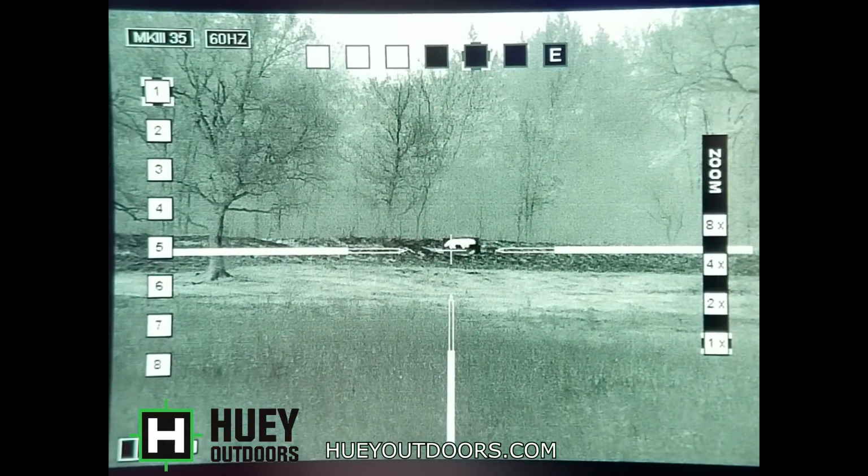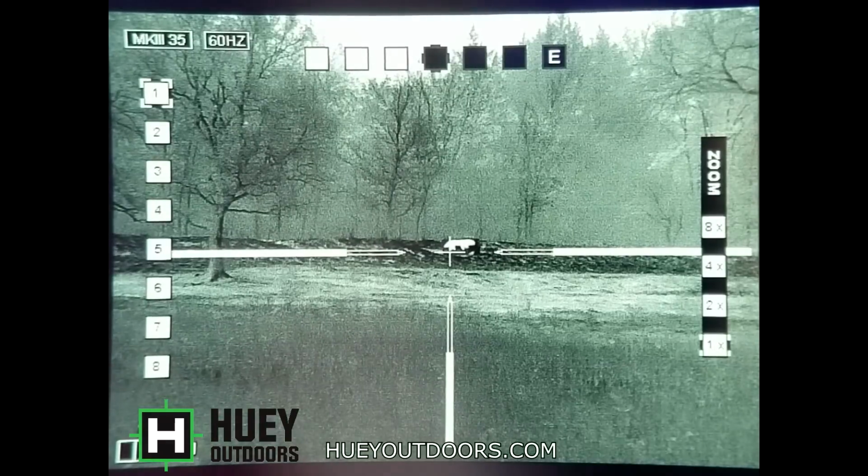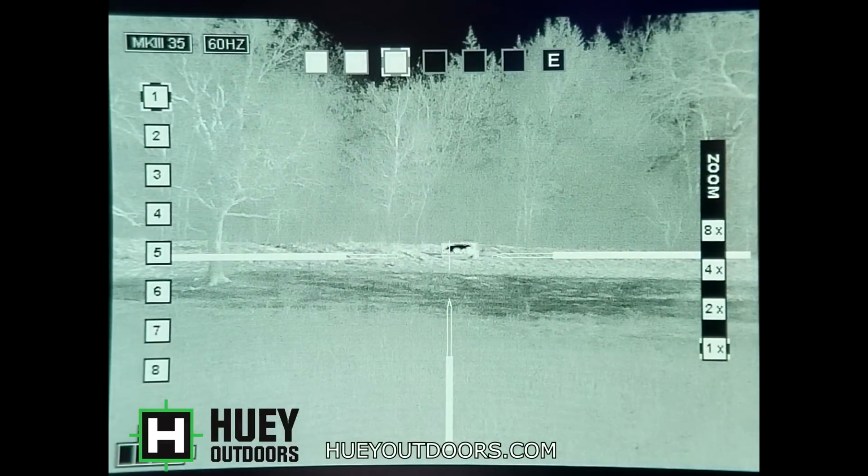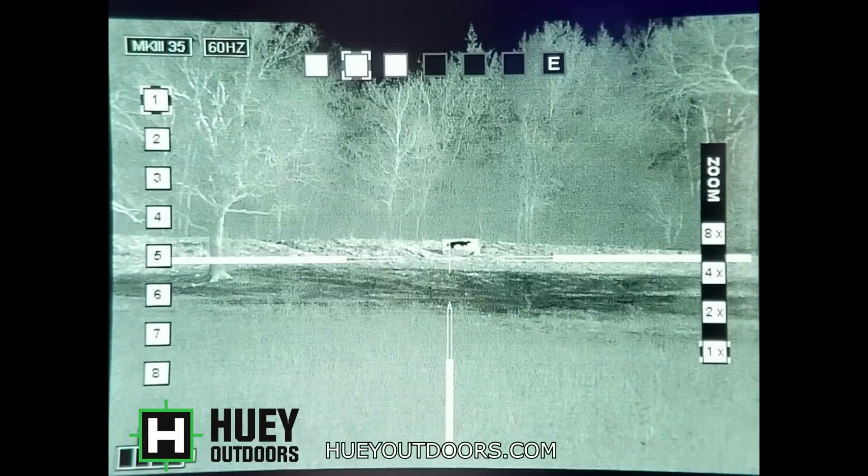And we're just going through the different polarities here just so you can see. Again, the target shows up exactly opposite of what it would show up in real life. It would look like that on black hot.